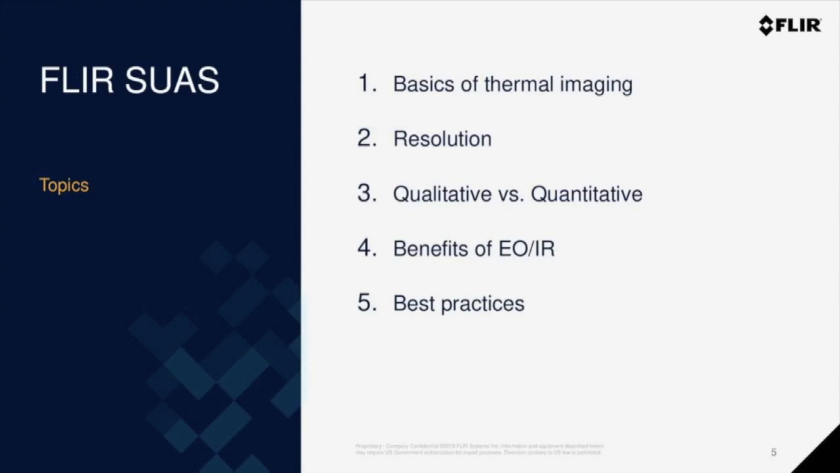For the listeners who are not familiar with FLIR, we are the world's leader in thermal imaging and intelligent sensing solutions. The company was founded in 1978, went public in 1993, and has approximately 5,000 employees across the globe. The company is headquartered in Wilsonville, Oregon, as well as Arlington, Virginia, and is broken down into two main lines of business: the Government and Defense Business Unit and the Industrial Business Unit.